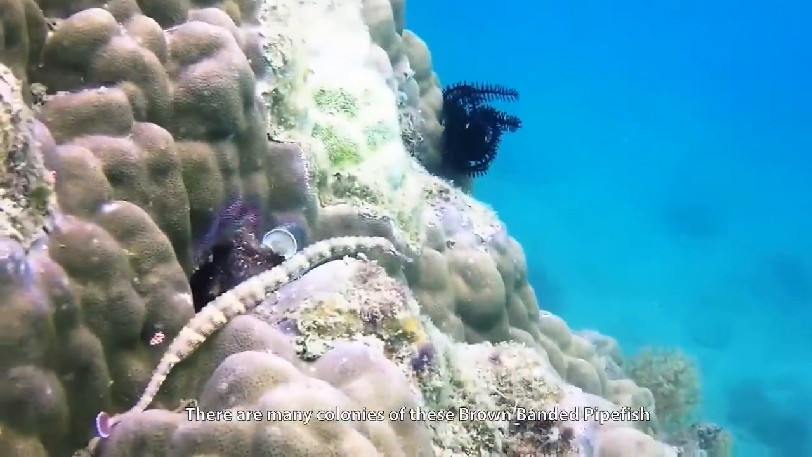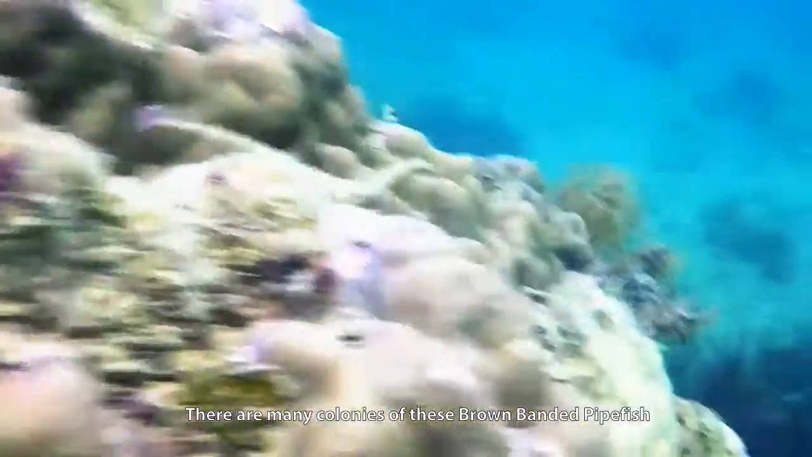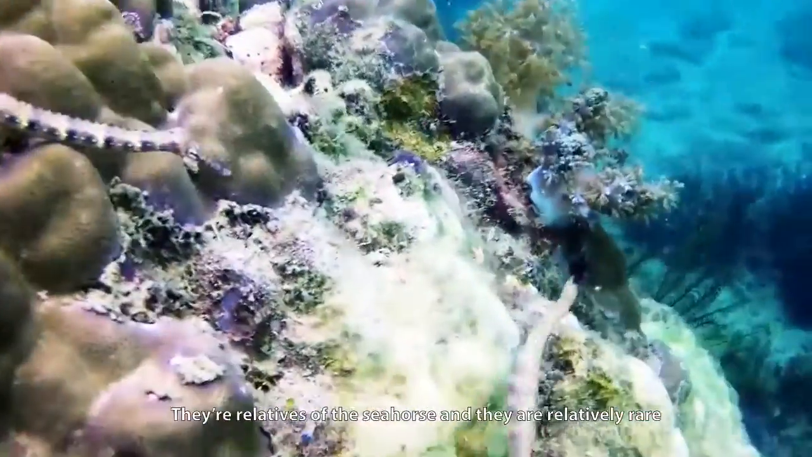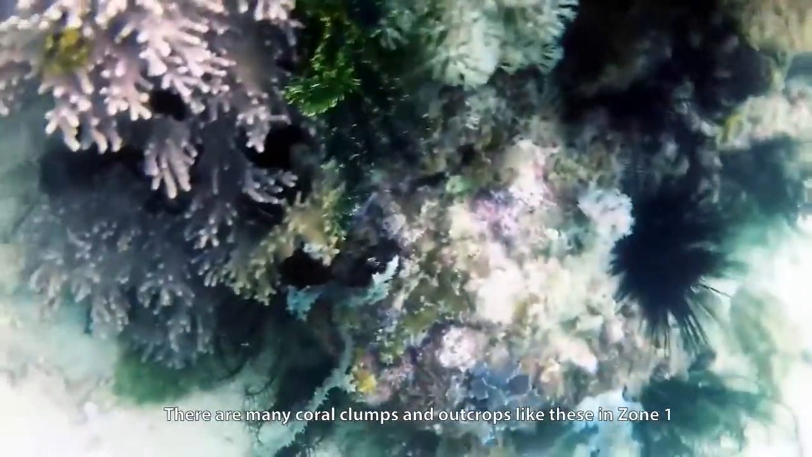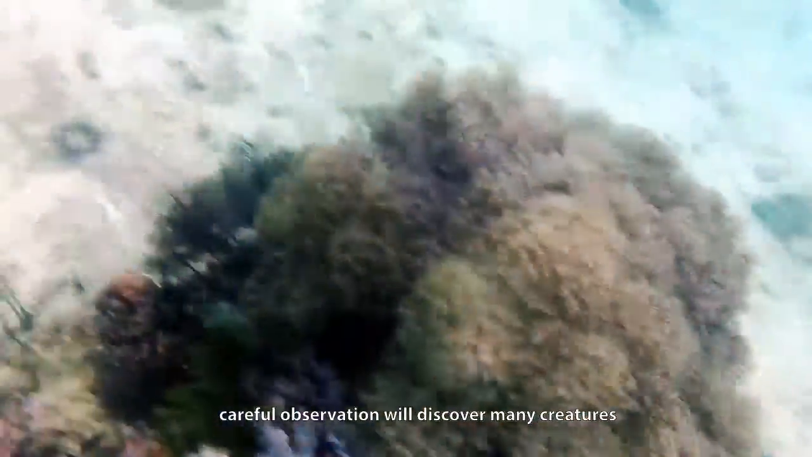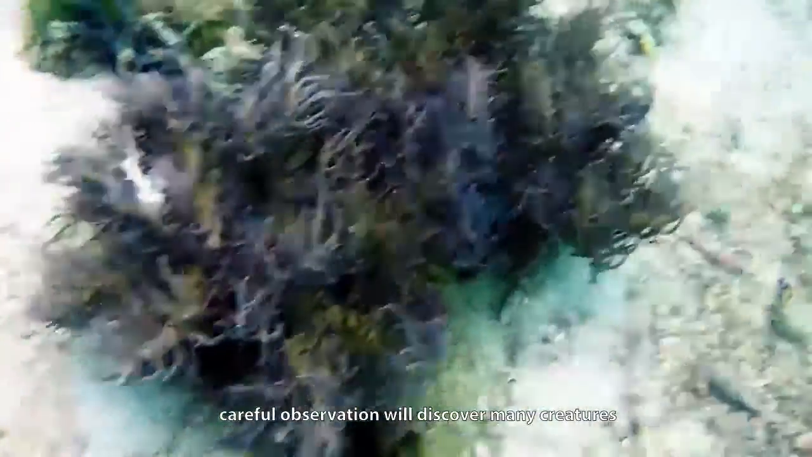There are many colonies of these brown-banded pipefish. They're relatives of the seahorse and are relatively rare. There are many coral clumps and outcrops like these in Zone 1. Careful observation will discover many creatures.